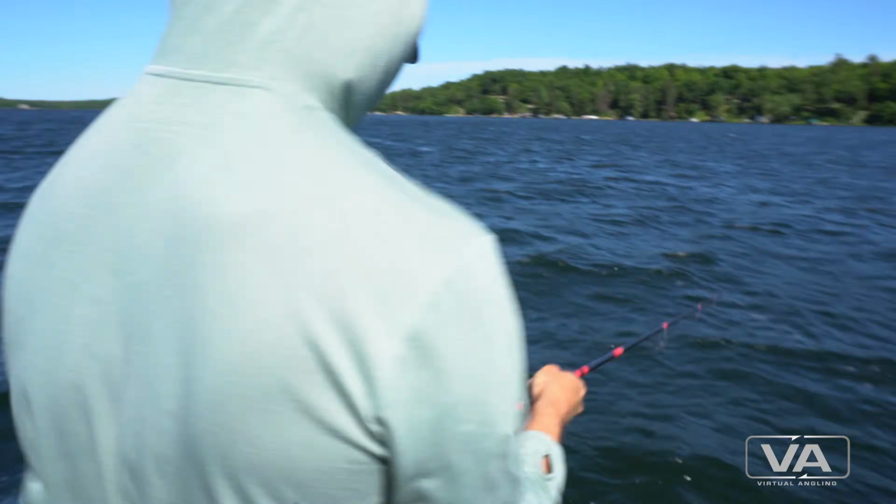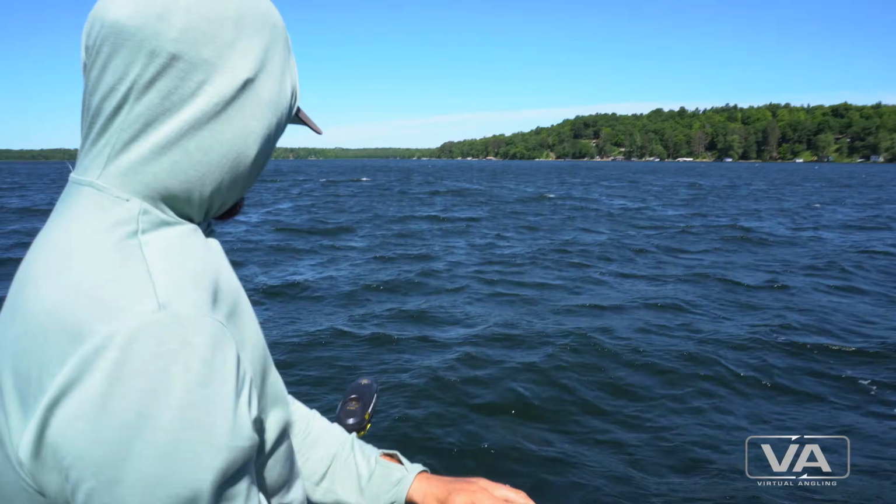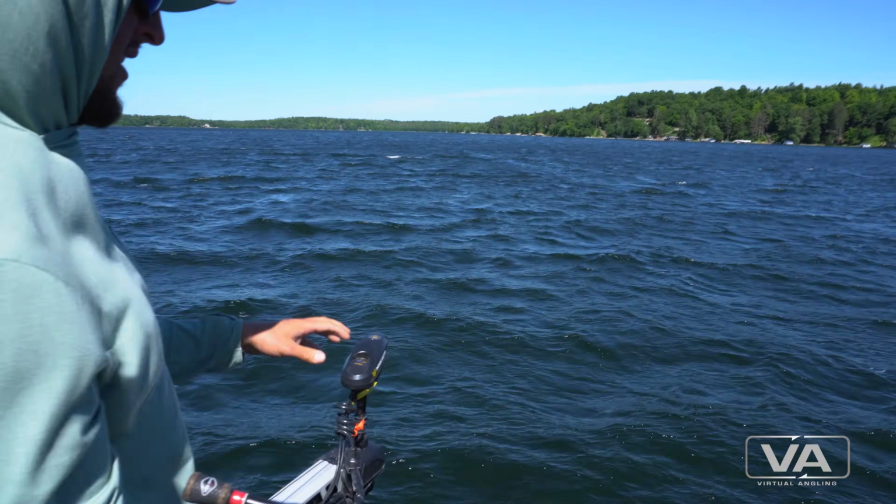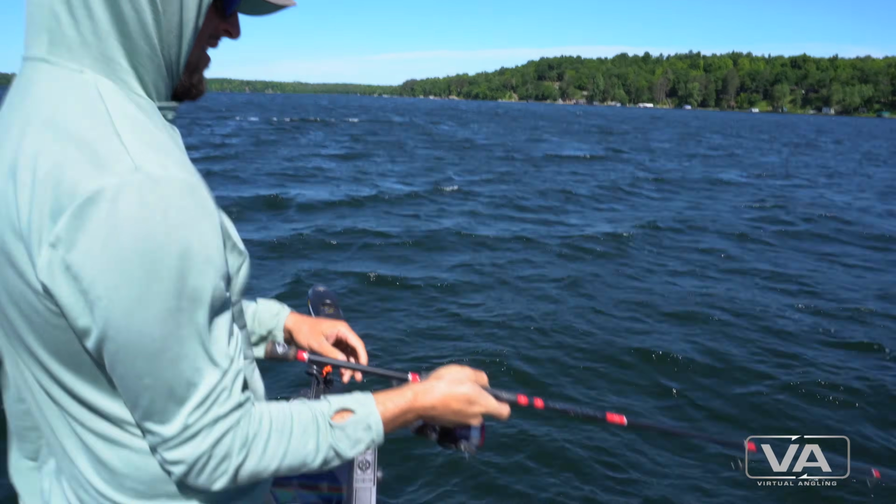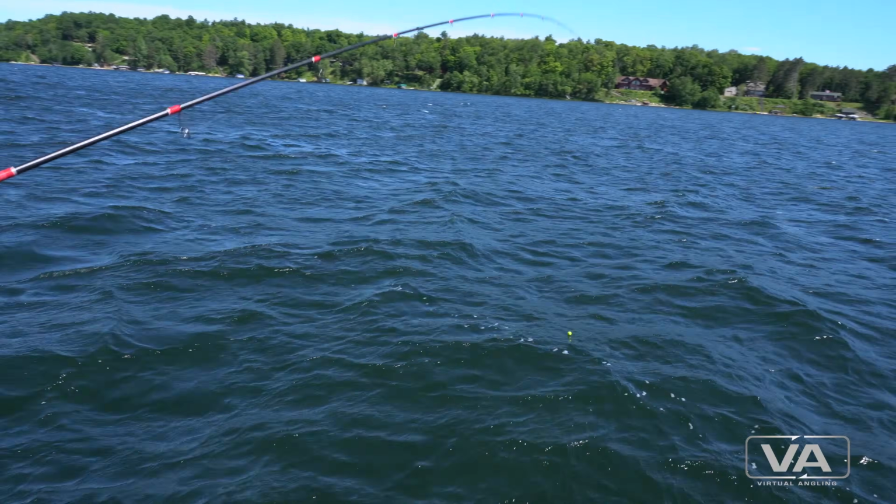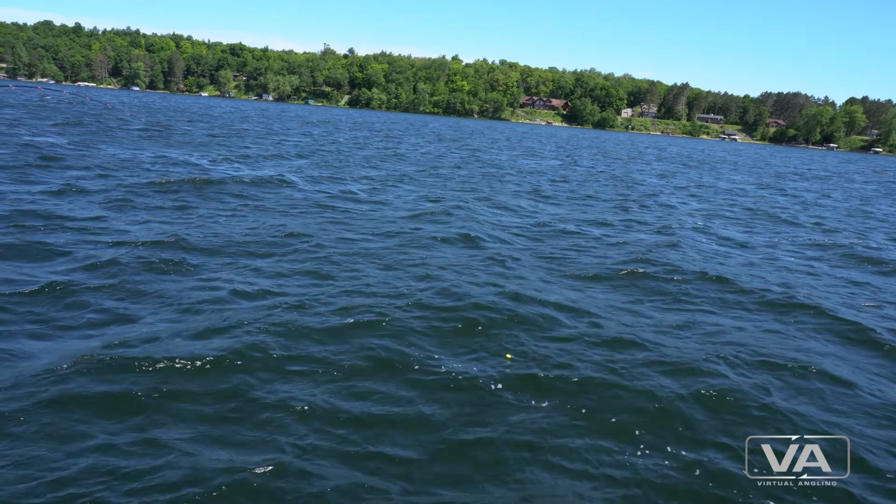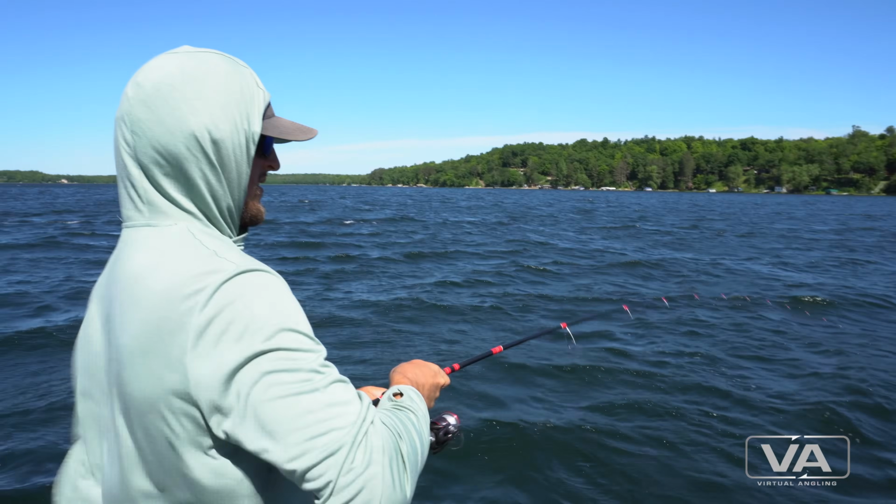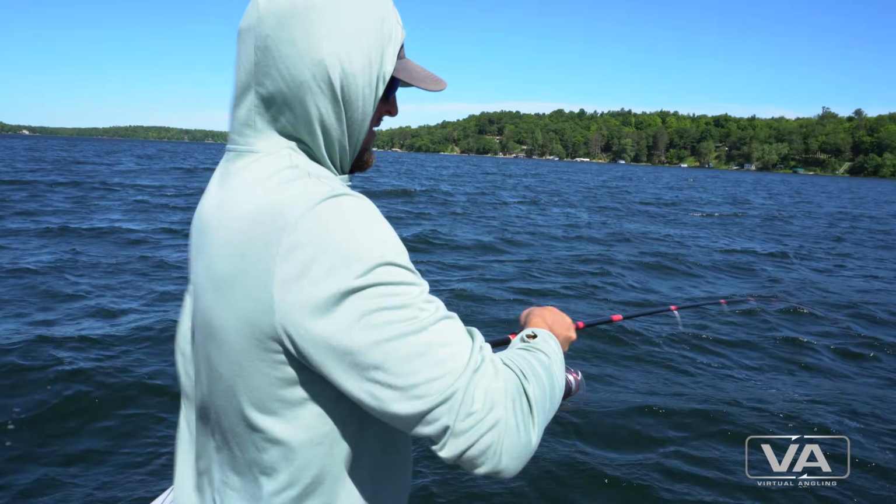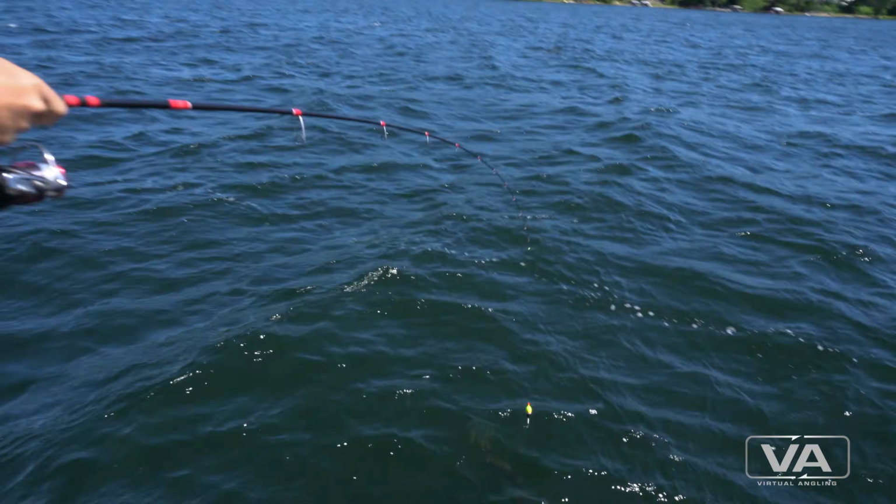So this spot's a different type of weed, and it's almost just that 1 to 2 foot tall stuff right on the edge of a sand flat. Wind's pounding in here really good though. Makes a really sharp wall hitting that sand. So there's a nice transition from deep water to really, really shallow sand.